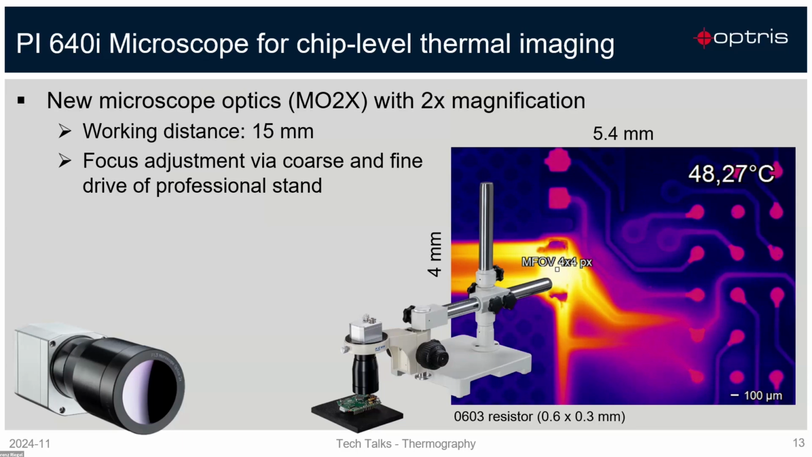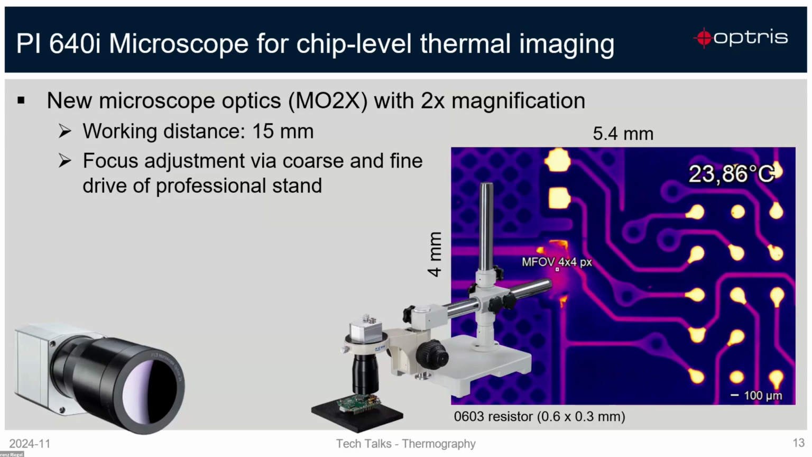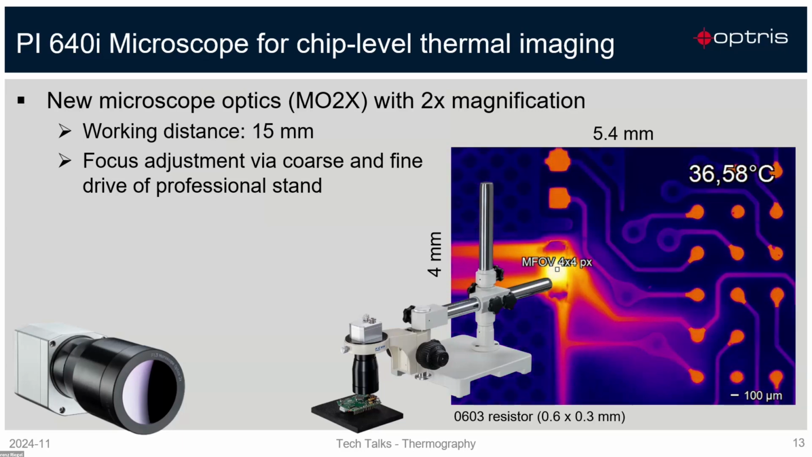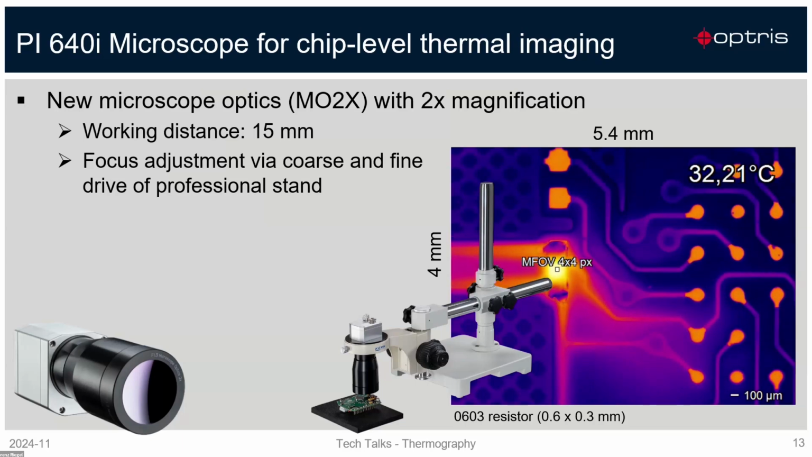On the next part we would like to show you some sample images, and we would like to compare our standard microscope with this new, very sophisticated, high-end 2x magnification microscope. And maybe we can switch again to the table camera.